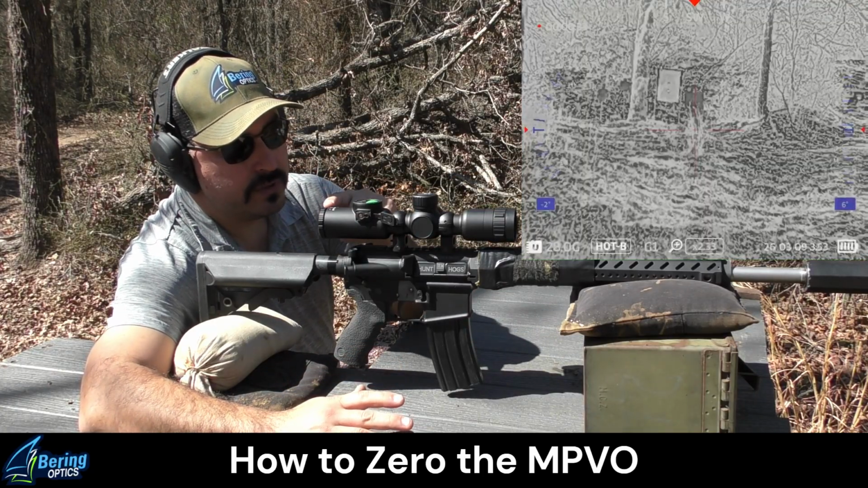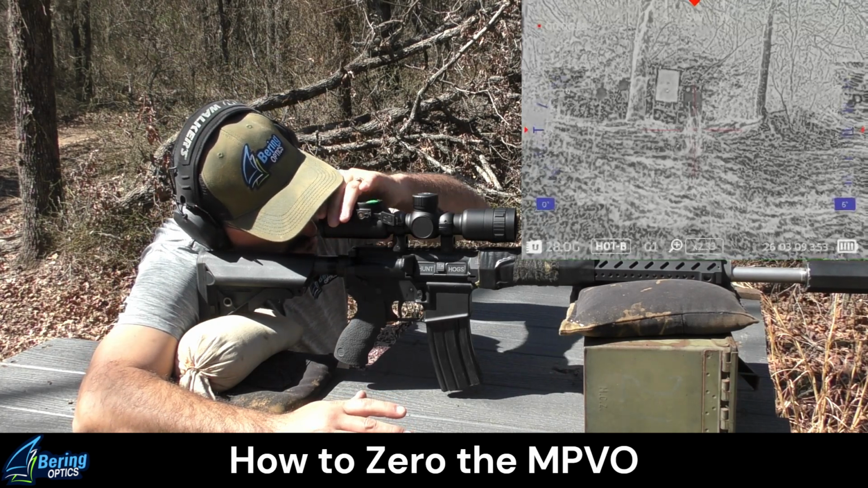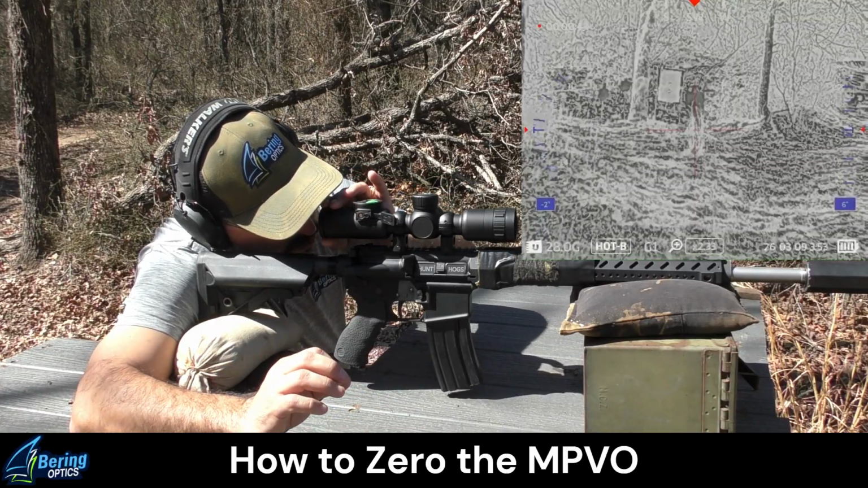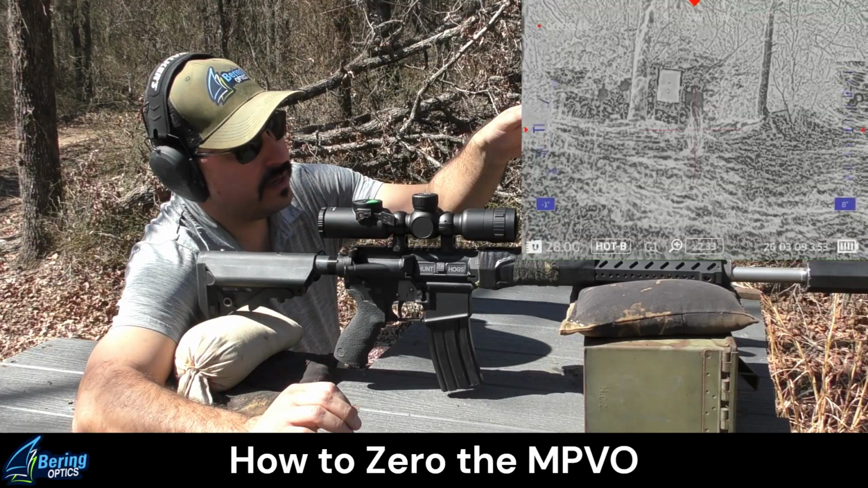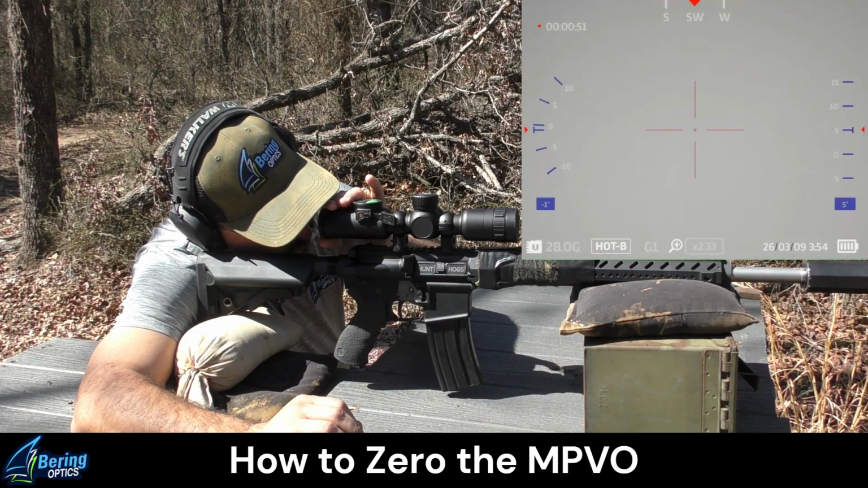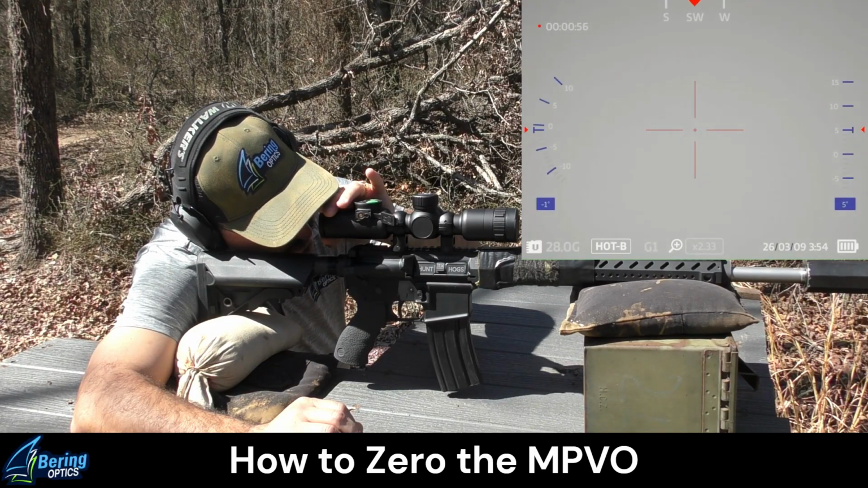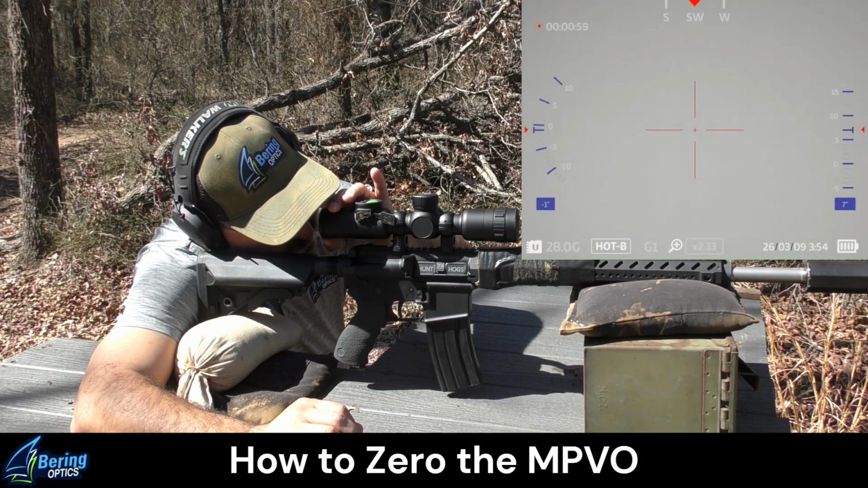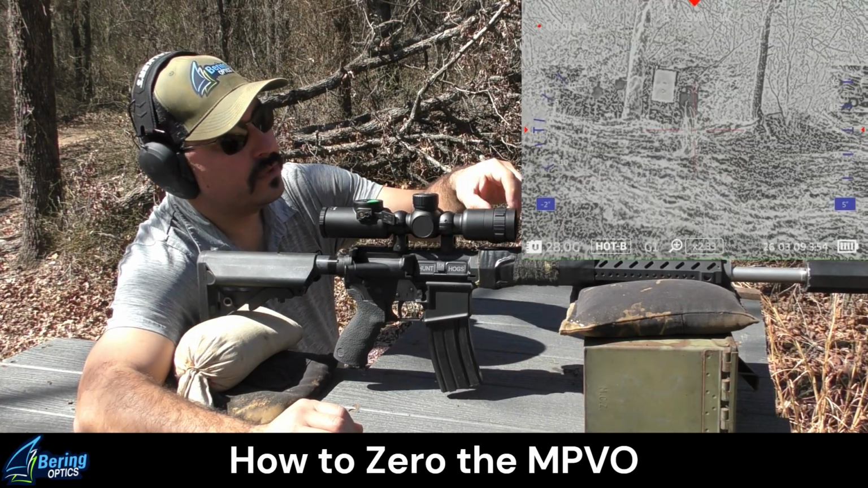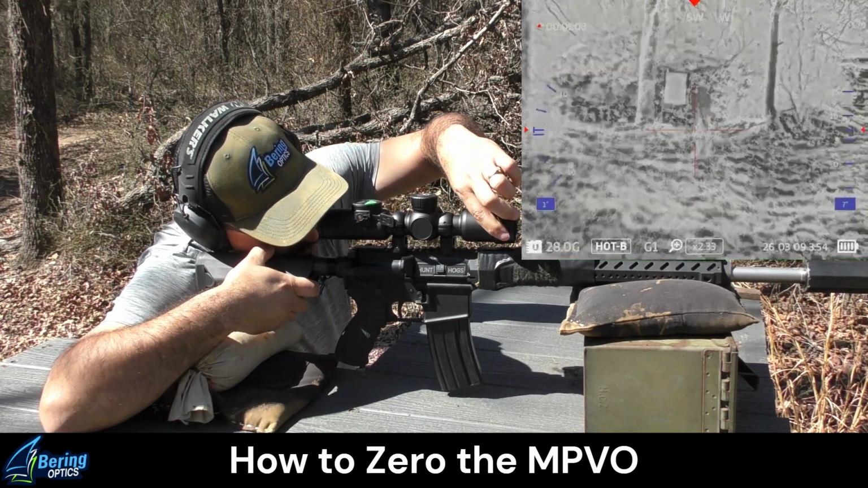All right, first step in zeroing, you want to make sure this rear eyepiece is focused. So you're going to turn that right or left until all the icons on the bottom are in perfect sharp focus for you. So disregard whatever's happening downrange. In fact, I'll close the lens cap, and I'm going to focus my reticle and all that heads-up display information perfectly before I take any shots. Right there.